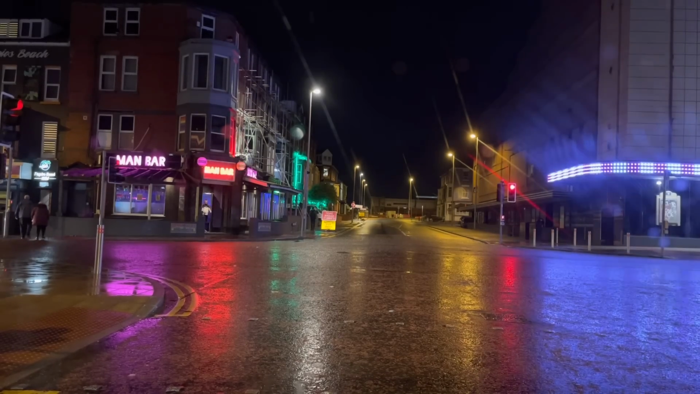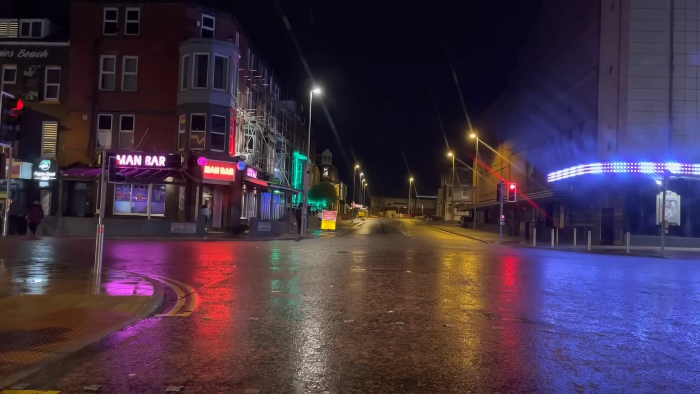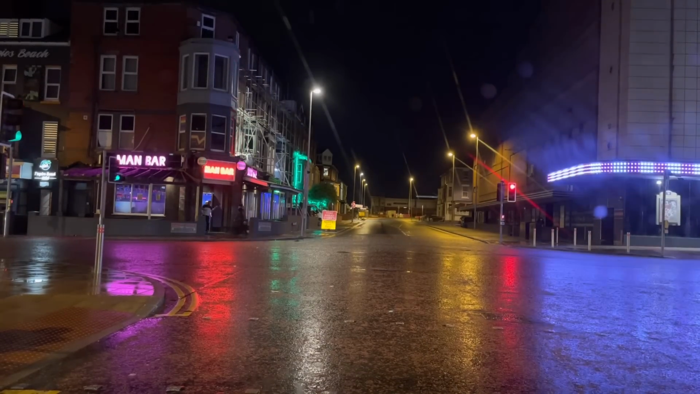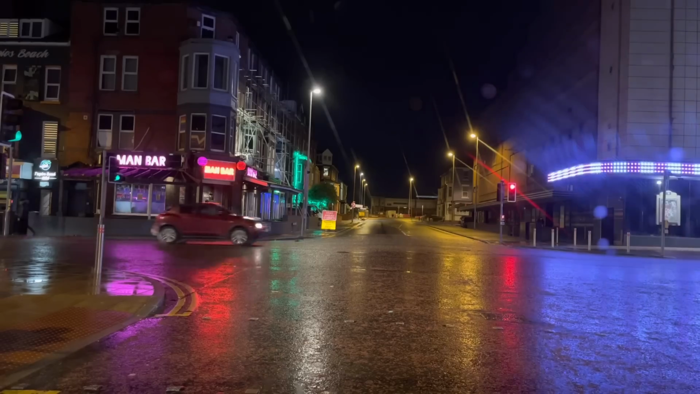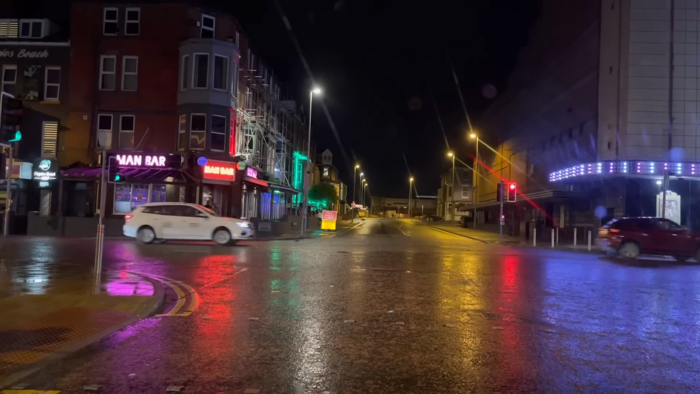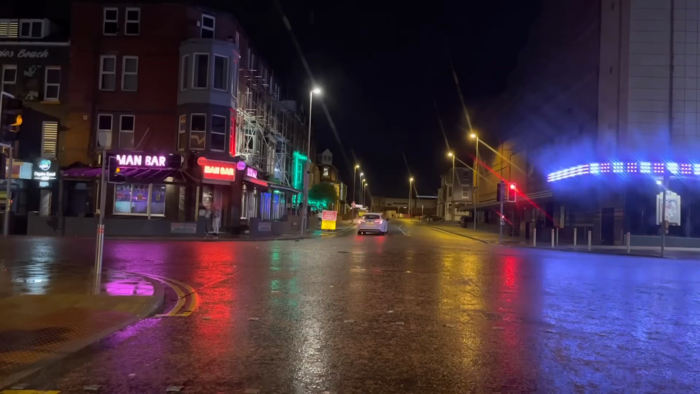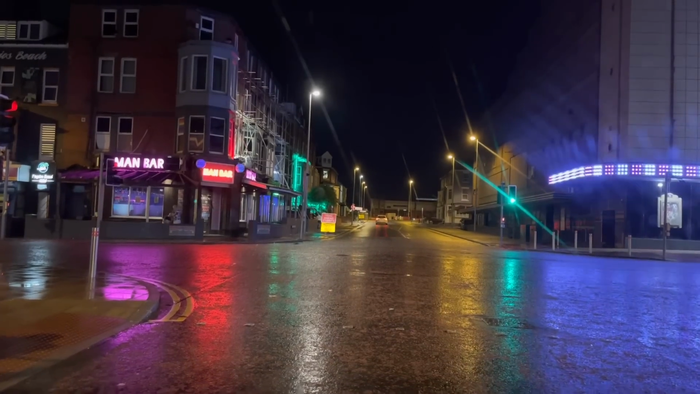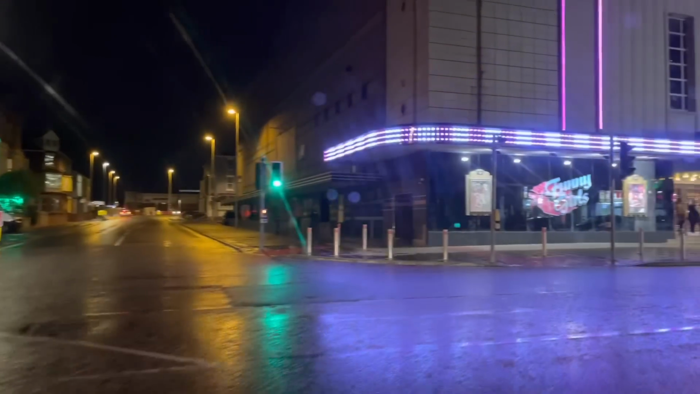I was just thinking, because Queen Street, I've been down Queen Street quite a lot. I've walked down there quite a lot, but when you drive down there, you're not really allowed to drive down the Strand unless you're a taxi. So I'm not sure if I really want to drive down the Strand anyway, because that's that little alleyway at the bottom of Queen Street that links between Talbot Square. And I think it can get quite busy down there, so I don't think I'd fancy driving down there anyway. But we're going to take a right here.